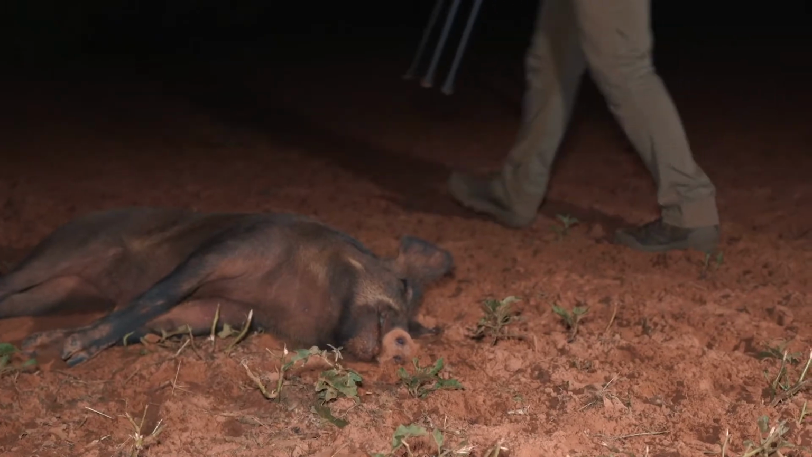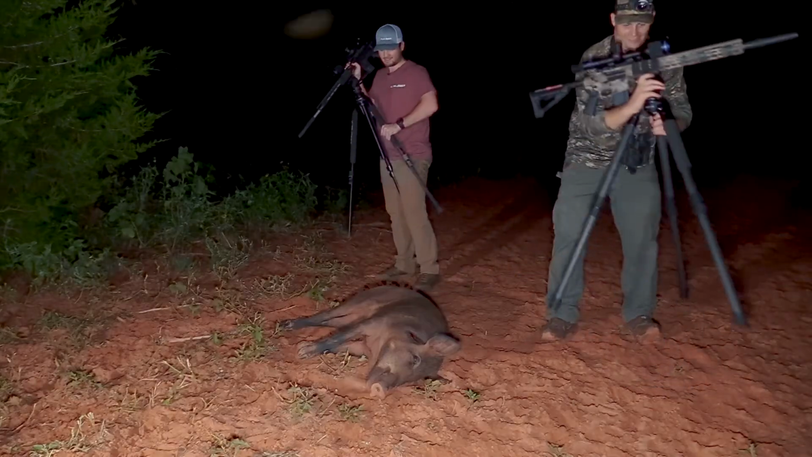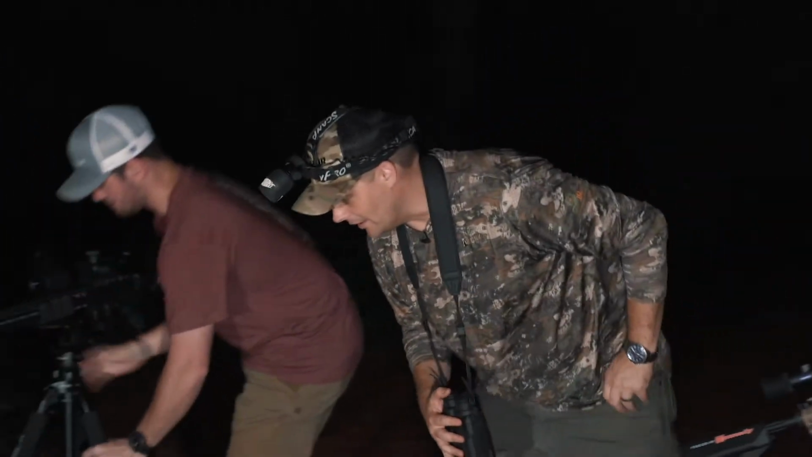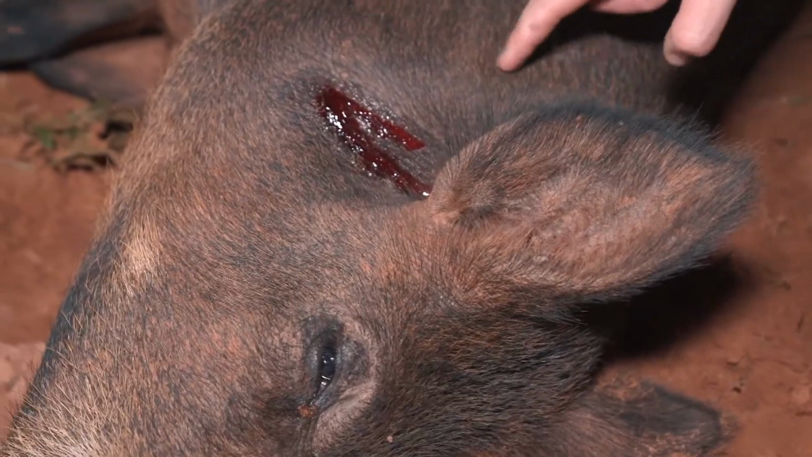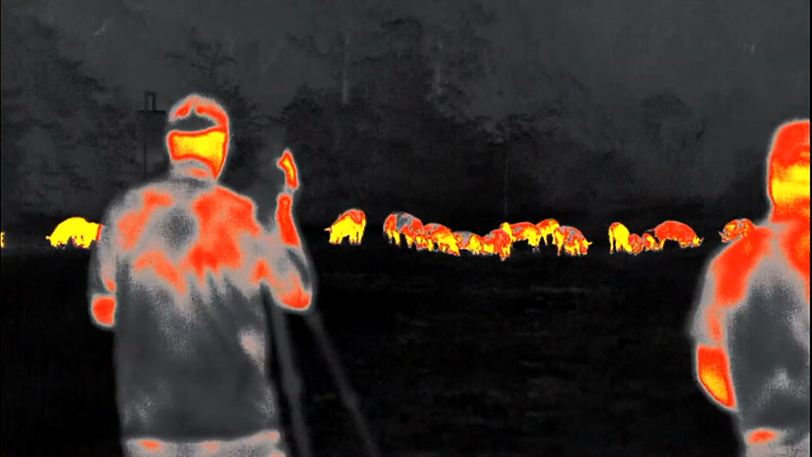Hey man, once again, that thing is bigger than what I anticipated. Yeah, that's decent size for sure. Yeah, no joke. That's a big sow. Look at that. That's what I keep telling you guys about where to shoot them. Right there in the neck. Yeah, they don't go nowhere. No, like I said, I wish we could have got a little bit closer, but I didn't count them, but I'm guessing, I mean, what do you think? Over 30 for sure. I'd have said about 30 also, but they were spread out.